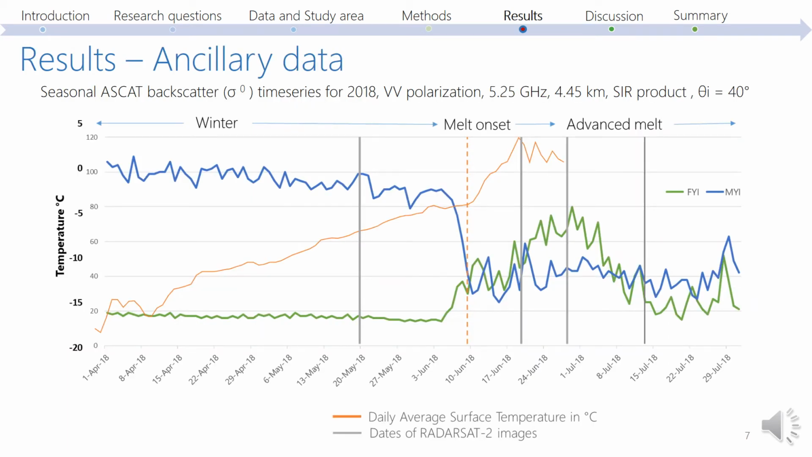External data were processed for seasonal attribution. For 2018, the melt onset, which is signified as the point where the first-year and multi-year ice backscatter signatures are met, was on the 10th of June, based on the ASCAT time series from that year. After the melt onset, we observe a steady increase in surface temperature, leading to a strong variability of the backscatter signal. There is a period in the advanced melt where the first-year and multi-year ice signatures are reversed, but overall we see that there is a strong mixture in the backscatter signals for both sea ice types.